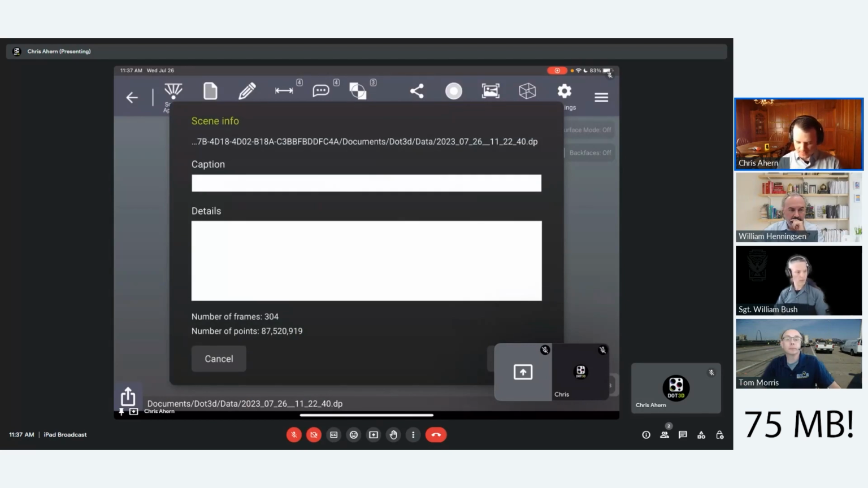I'll have to pull up the actual file in File Explorer to see the size, but it's 87 million points, 304 frames of data. My guess is that would still be in the 60 to 80 megabyte range in the DP format. So extremely small. A single room scan the size of this room, for example, might be so small you could attach it to an email in some cases, or of course, easily lightweight share to the cloud or transfer via USB cable. So now I'm going to switch back to my presentation screen.